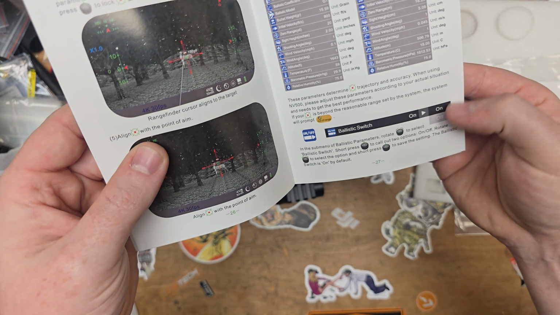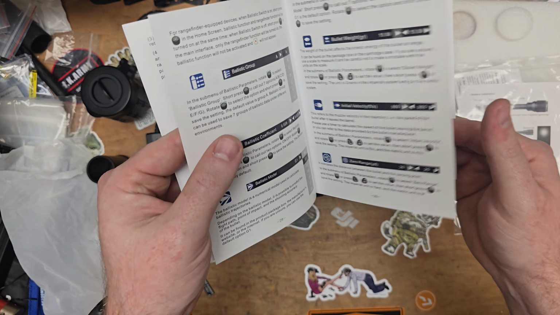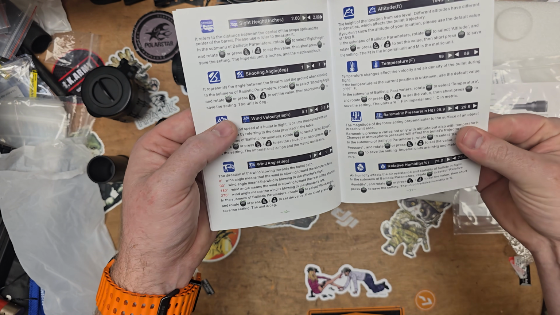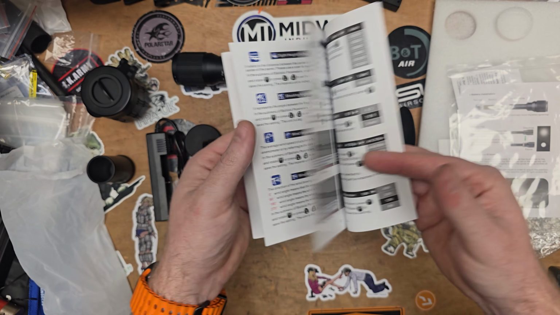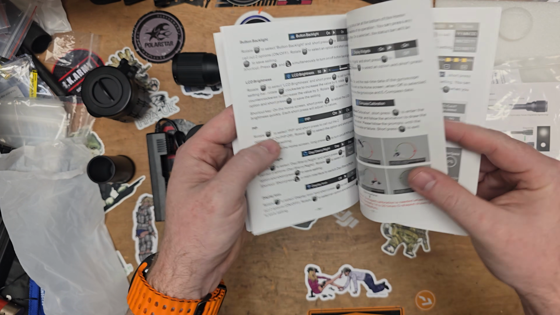Again, it's got all these ballistic groups, coefficients, all this stuff that for airsoft doesn't mean anything, but for real steel shooters out there, especially the Americans watching, this is going to be a lot more of use to you guys shooting the real stuff. So yeah, there we have it.